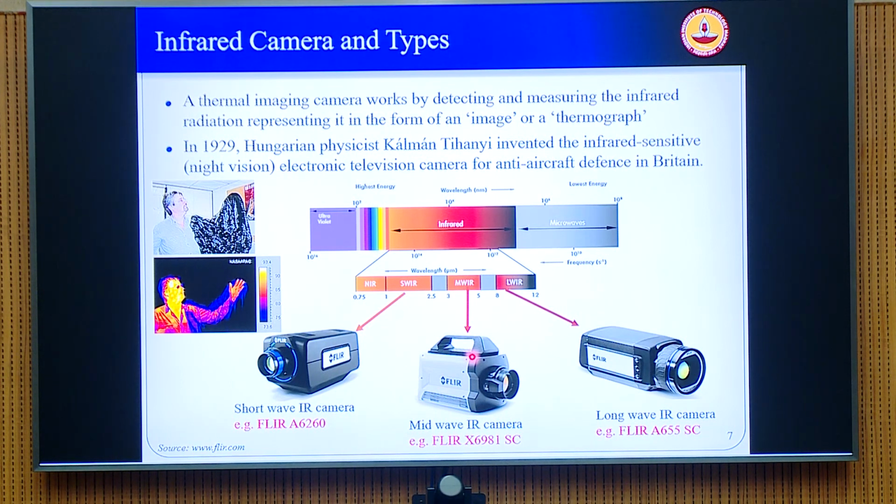Okay, now if you look at the thermal imaging camera, how was it first developed? Just like most inventions, I think the world wars were one of the triggers to invent this kind of technique. In 1929, the Hungarian physicist Tihanyi invented the infrared sensitive electronic television camera. This was primarily for surveillance and anti-aircraft defense in Britain. Now you look at the comparison in this particular photograph between a normal visual image that you take with an optical camera, a CCD camera, and the same image that you observe using an infrared camera.